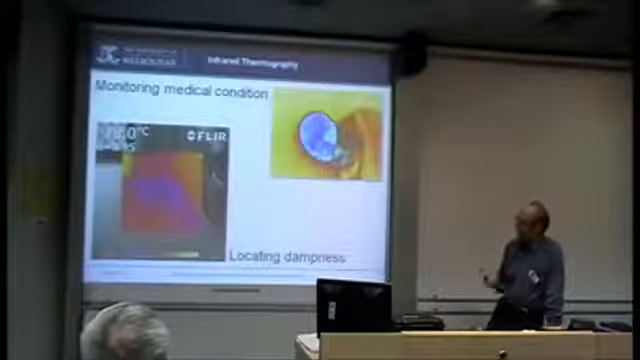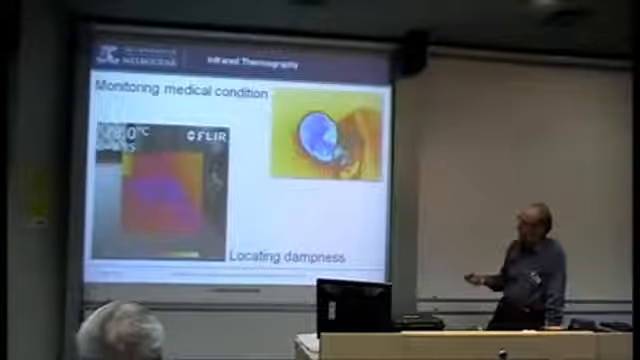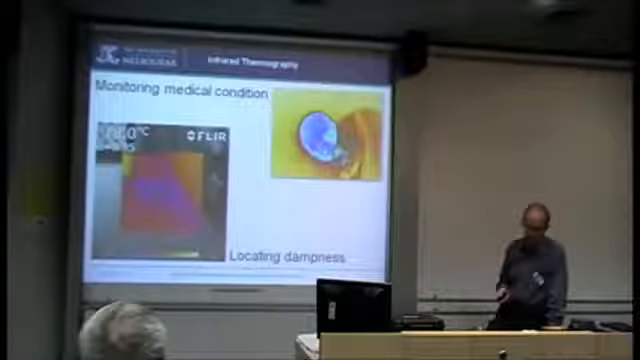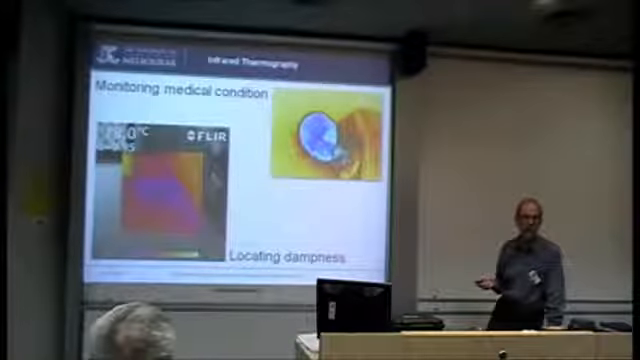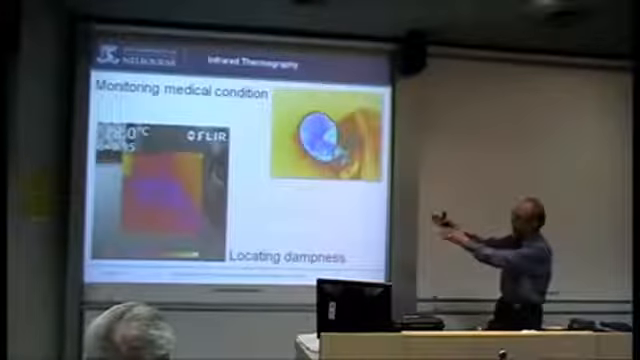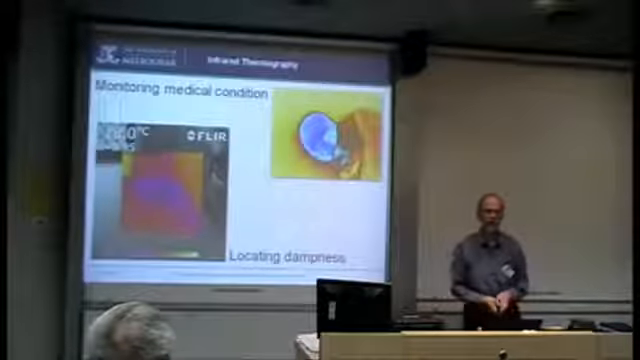One that we're talking about here is being able to locate dampness, and we have here some damp spots, or apparently damp spots. We'll talk a bit about all this later on. This floor here would be completely invisible to the naked eye. You'd pick it up with a moisture meter, but you'd have to know where to look. Whereas with infrared, you'll see that, say that looks suspicious, whip out the moisture meter, and then you can test to see whether it really is or not.